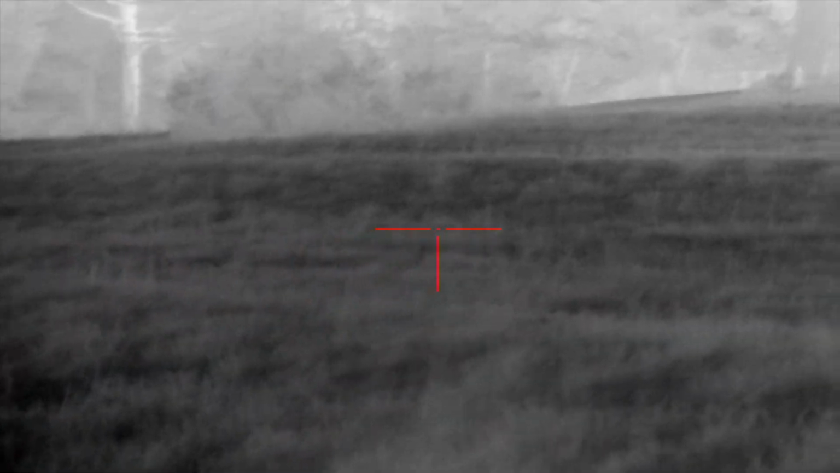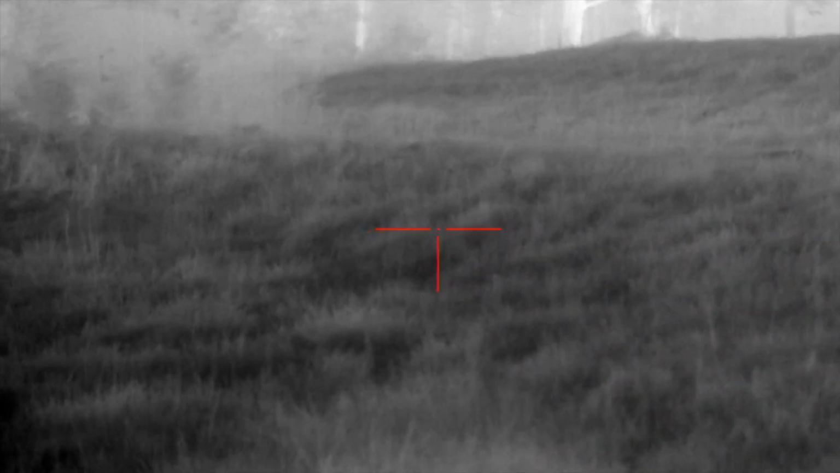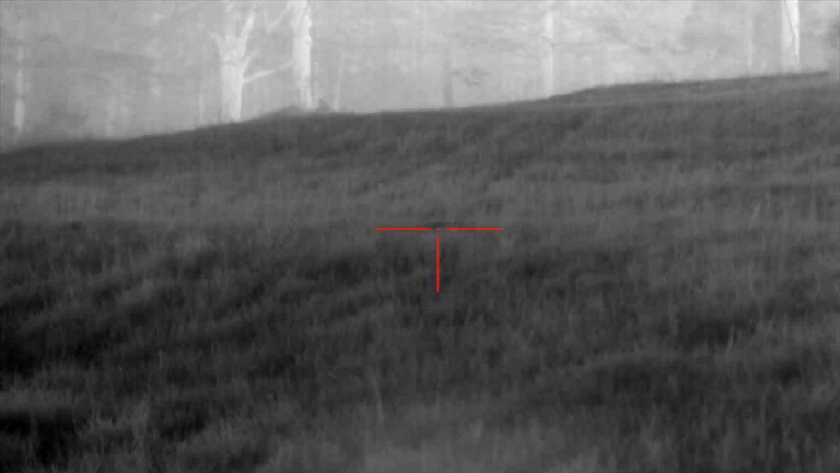There we go, guys. We got a pile of coyotes to our right. They're answering us back. That's not a good spot. This place is awesome.